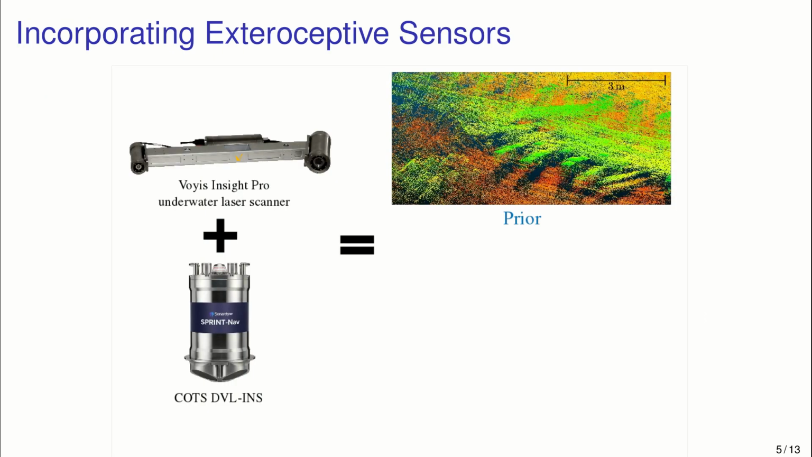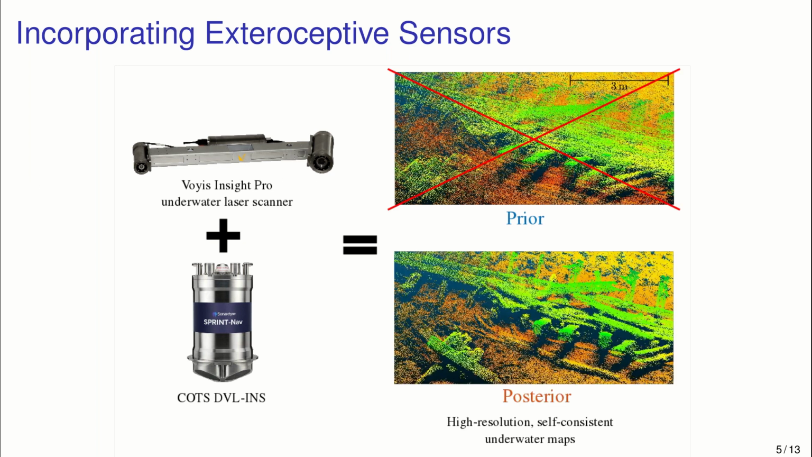All right, so what we'd like to do is combine one of these underwater laser scanners with one of these strap-down systems and use the point clouds from the laser scanner to correct drift over time. So basically moving from one of these prior maps where we see a bit of navigation drift to a really tight posterior map suitable for high resolution, self-consistent underwater mapping.